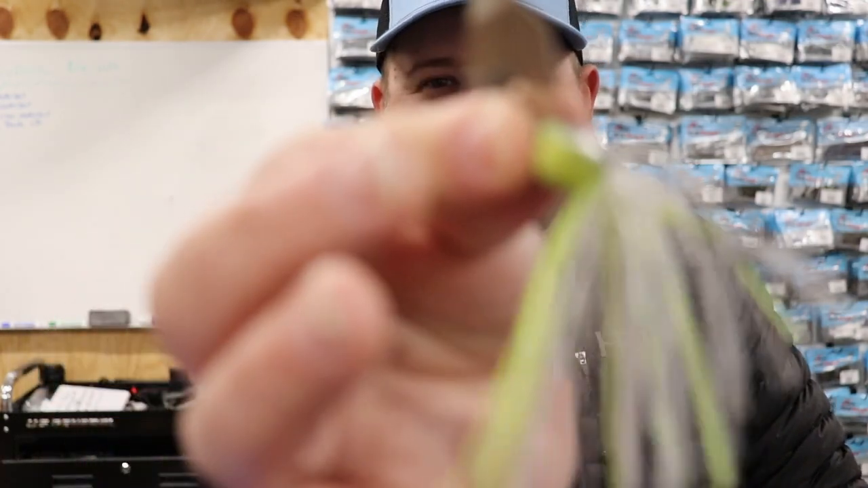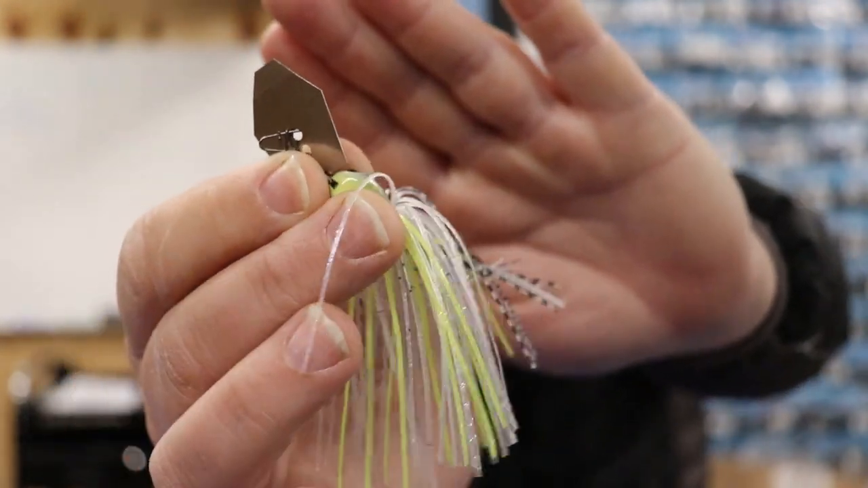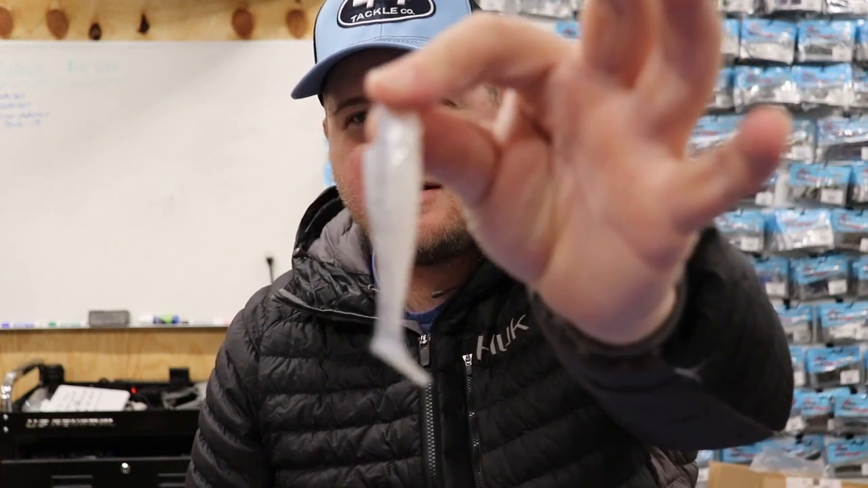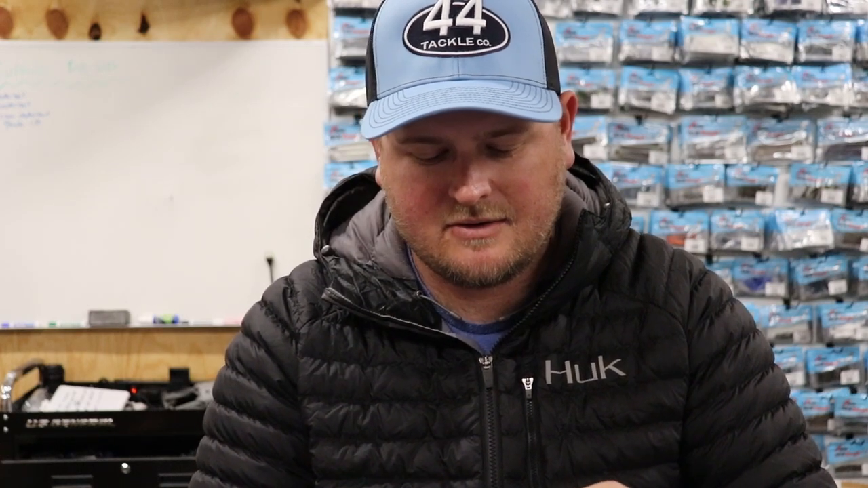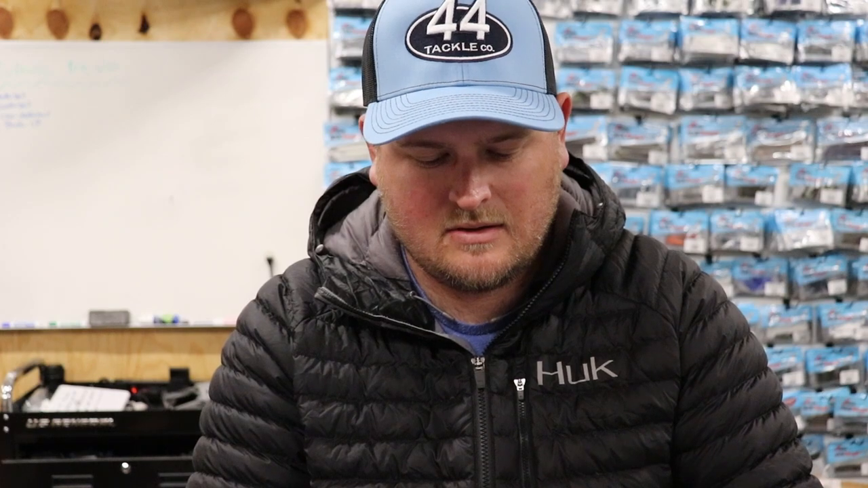Chatterbait obviously creates a ton of vibration. It's got a lot of flash if it's pretty clear water, and it's just got a lot of really good action. And usually with the grass bite, I'm going to be using a trailer like the diesel minnows. So we'll just put this on there. There we go.